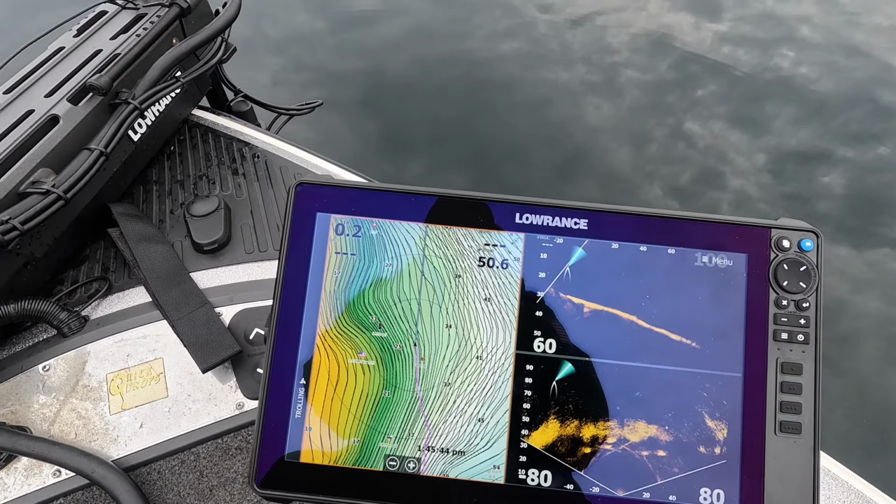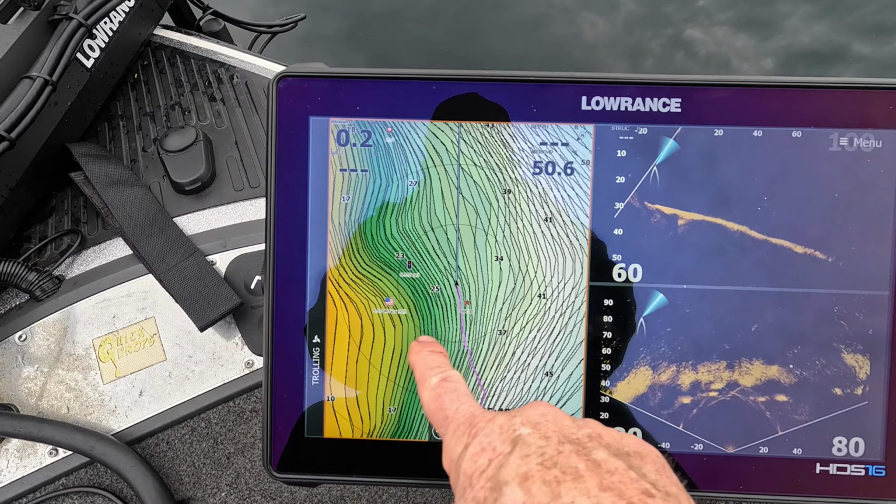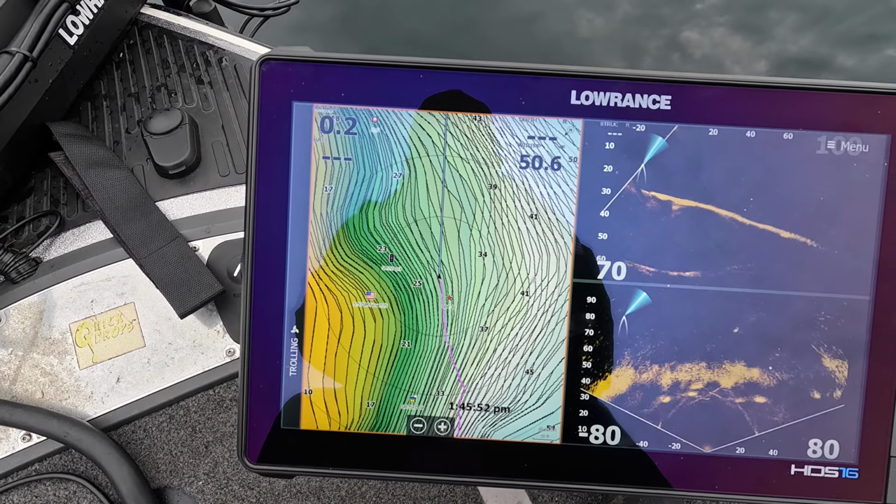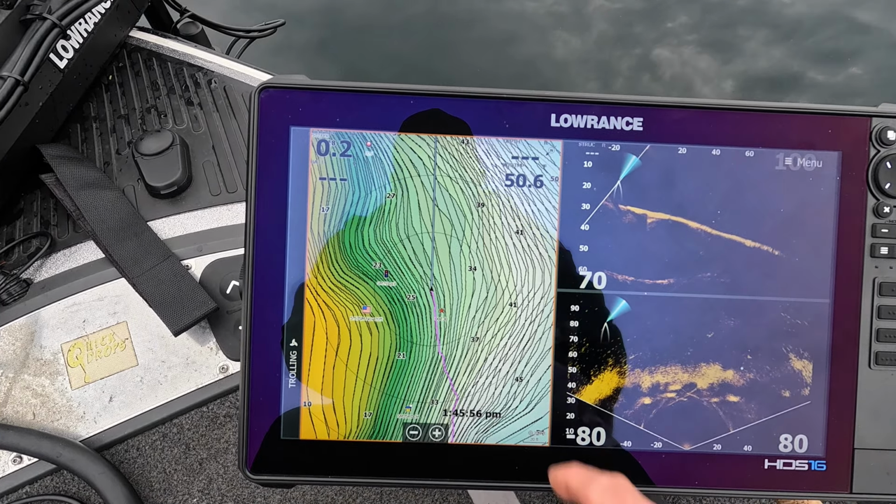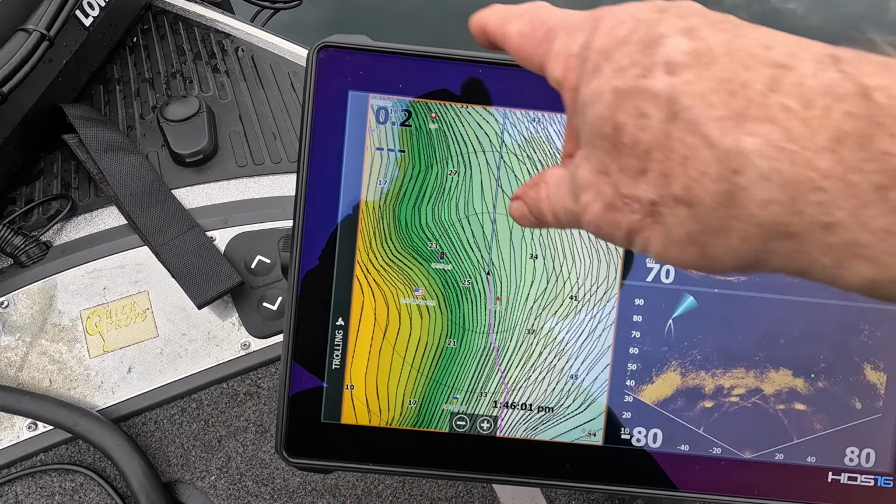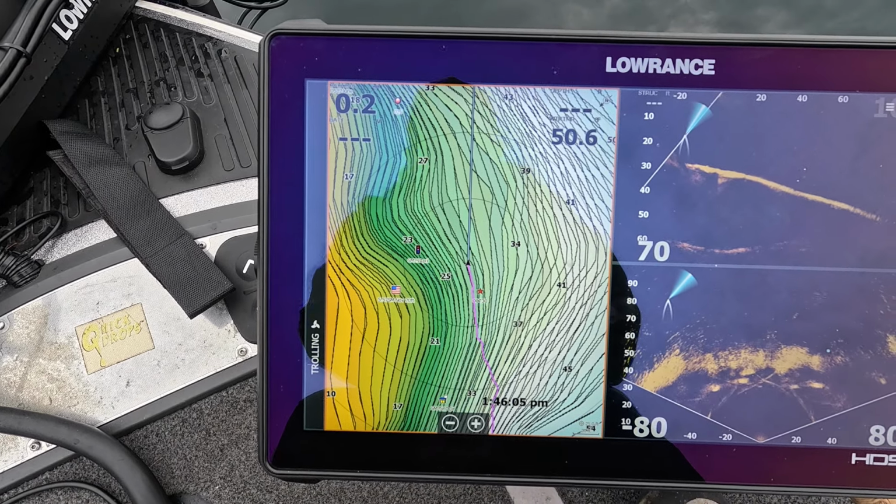Okay, so let me show you a couple things. You can see I color code my map, and this is using the Lowrance C-MAP social map, and you can color the contours. So if I'm catching fish in this light green range, then I can just easily follow those contours and know exactly where I should be fishing.